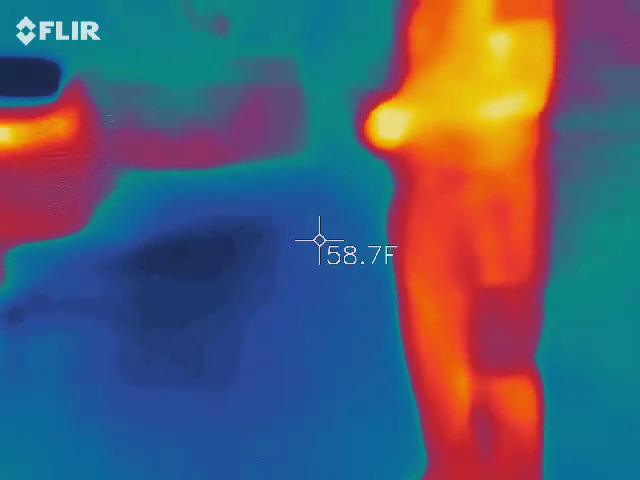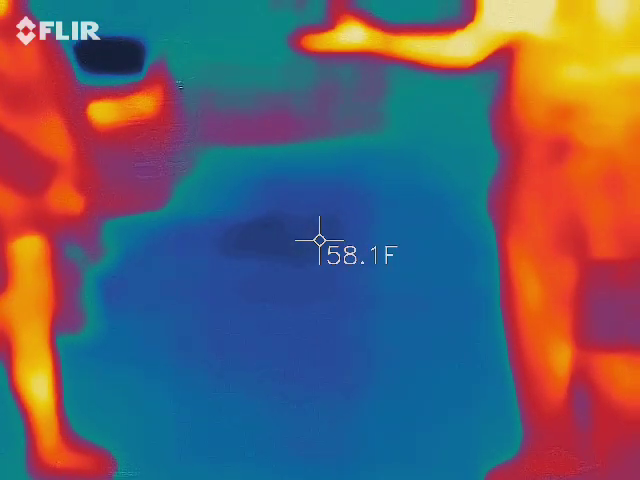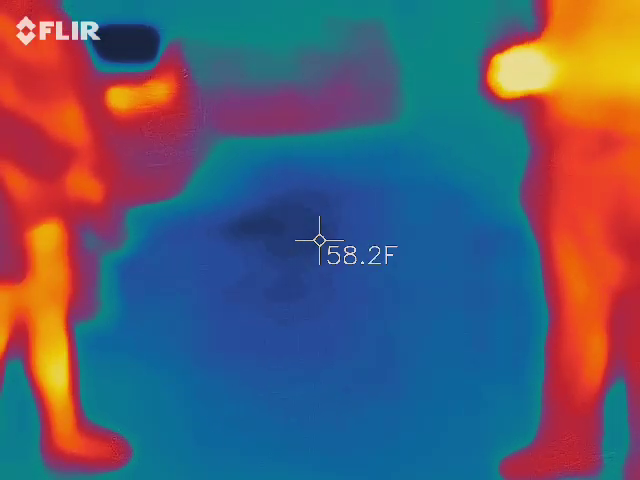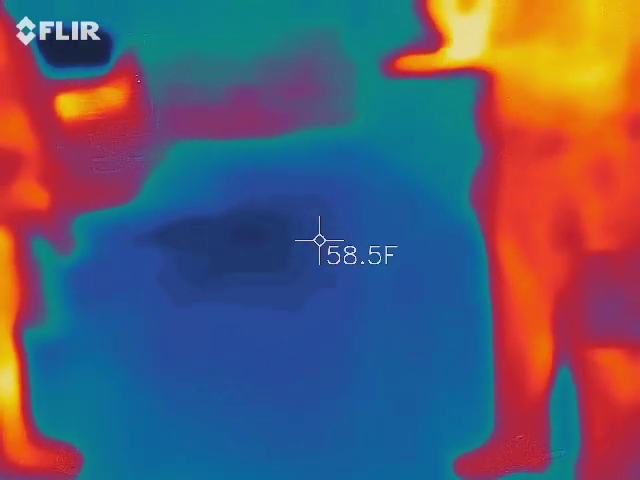Now you can see her from the knees up only. Do you know why? No, I was trying to remember. So when we renovated the building in the early 2000s, we raised the first floor ceiling. So she's walking on the floor that she knows.